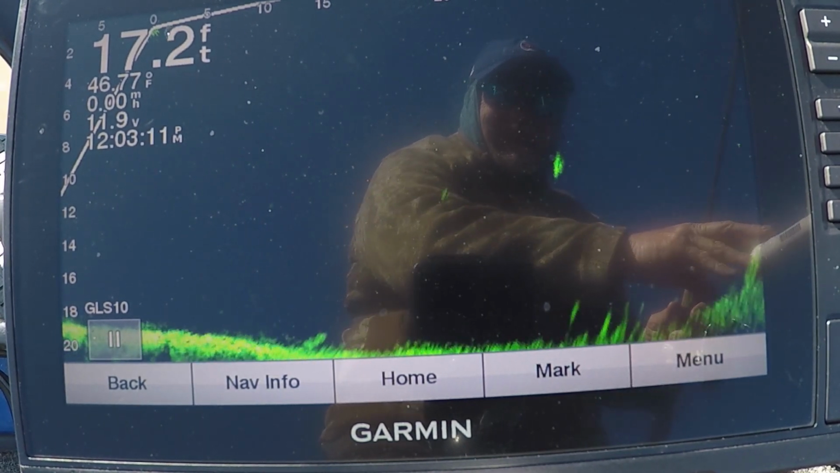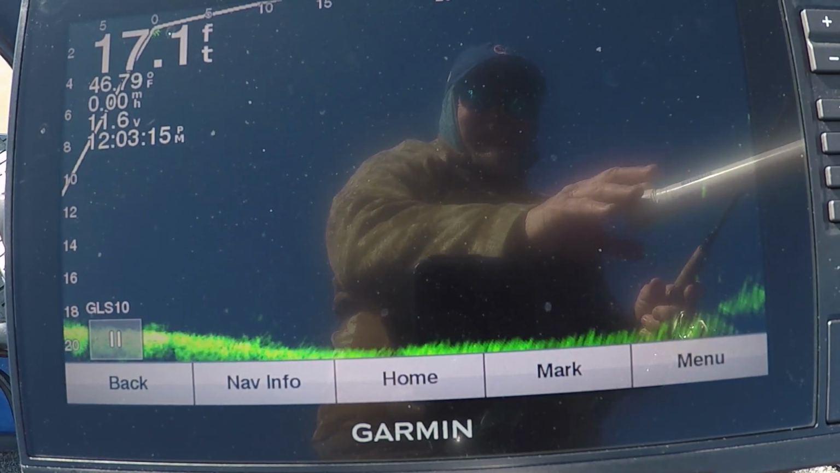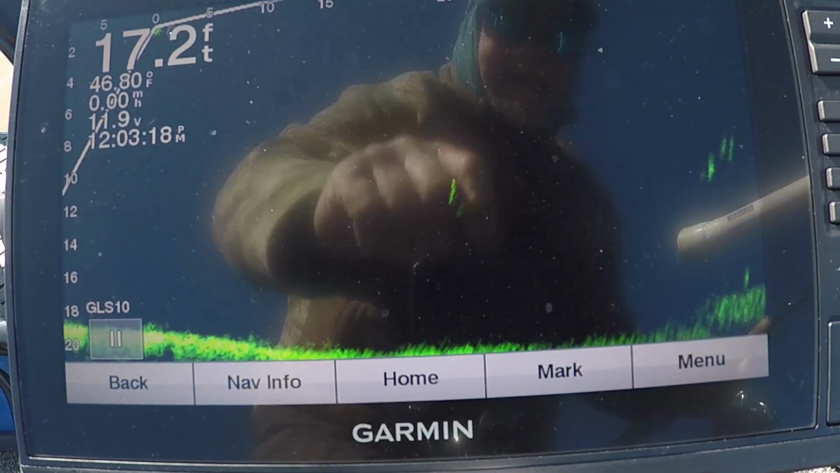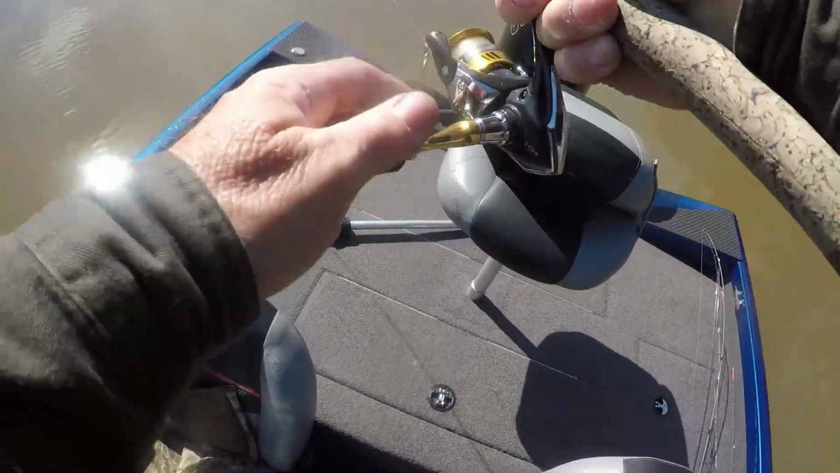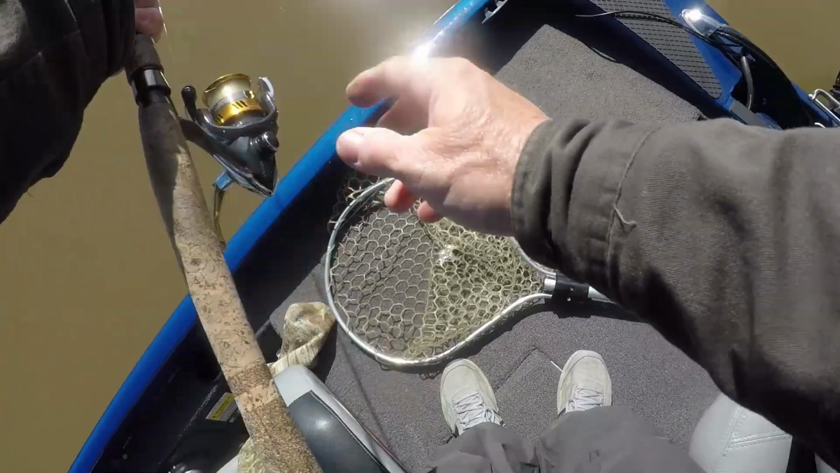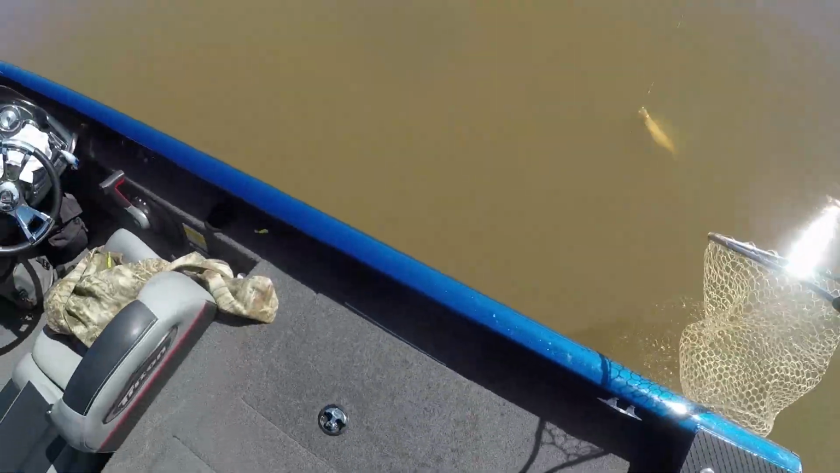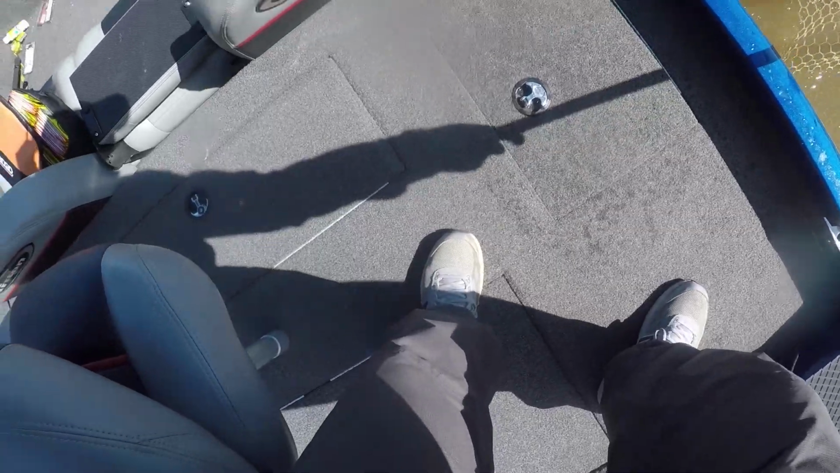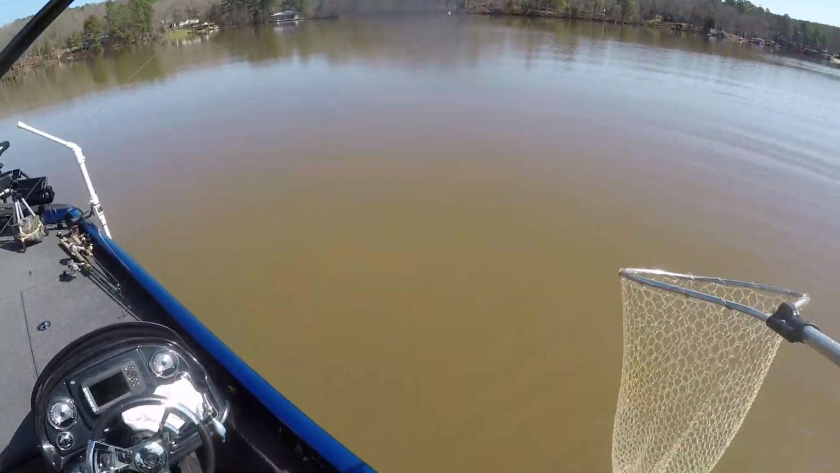I missed him again. Some more coming here to the right. He gonna come run to the top like a bass. He come running at me. He wasn't that far from me either. He was only about 10 feet out. He wasn't that far out.